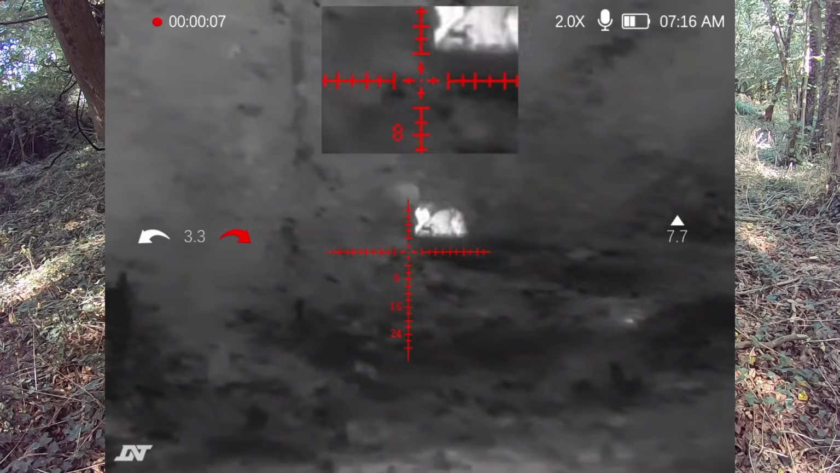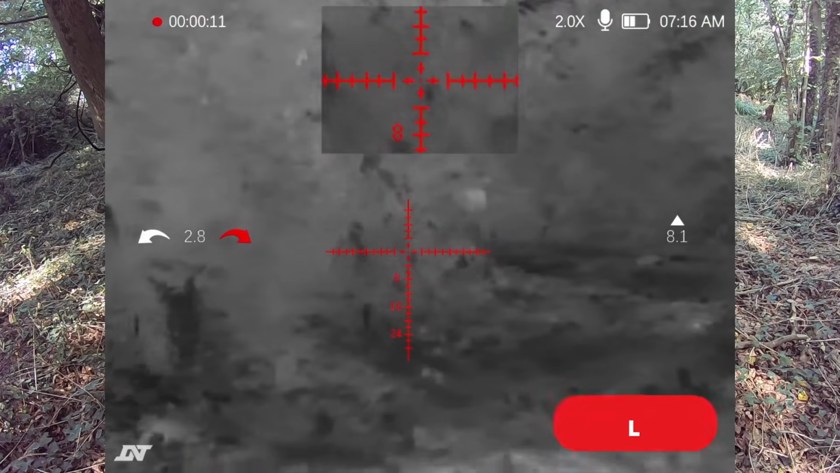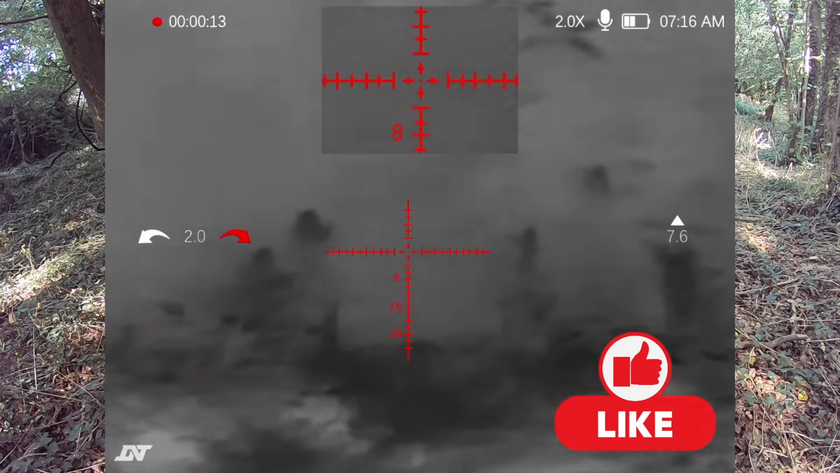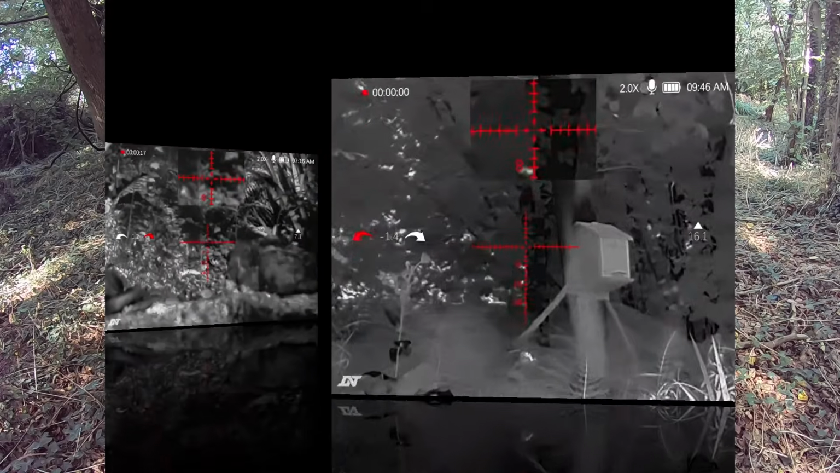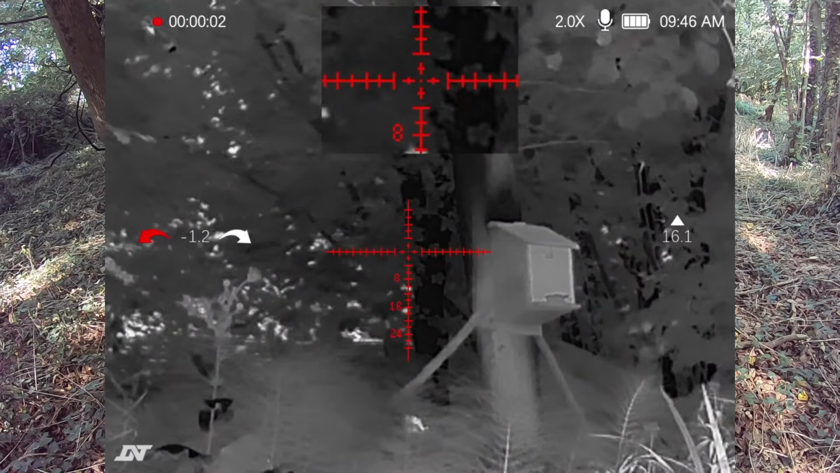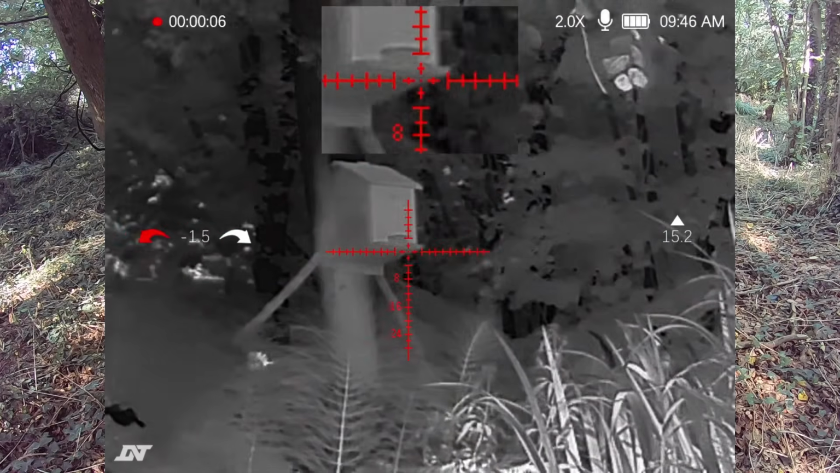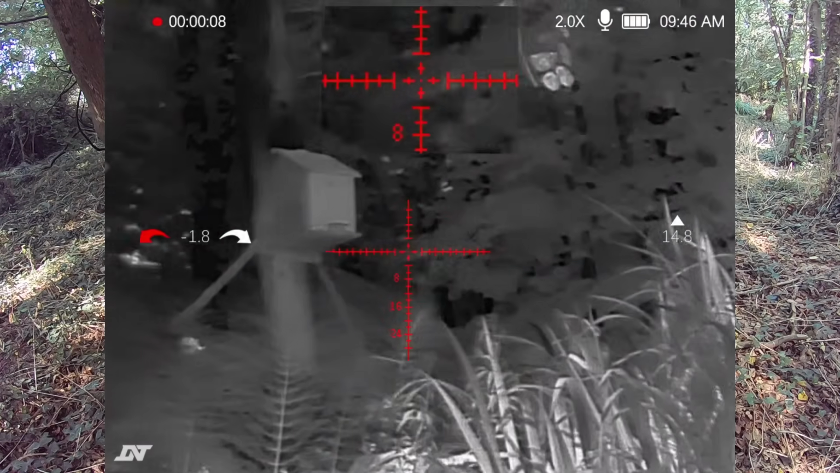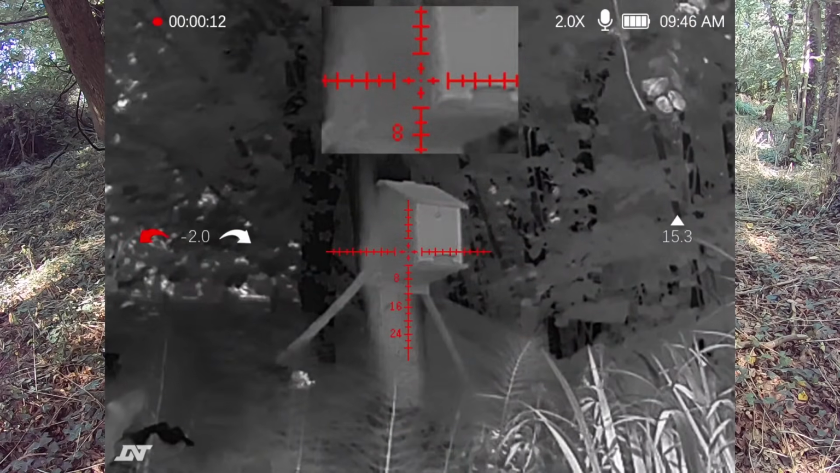18650 battery, dead simple. One battery lasts several hours. I put one battery in it, I go out and use it all night, I leave it in there. The next time I go out with it, I use the battery, it gets down to a point, I just swap it out, put the new one in, charge that one up. Absolutely, everyone's got 18650 batteries, it all works.